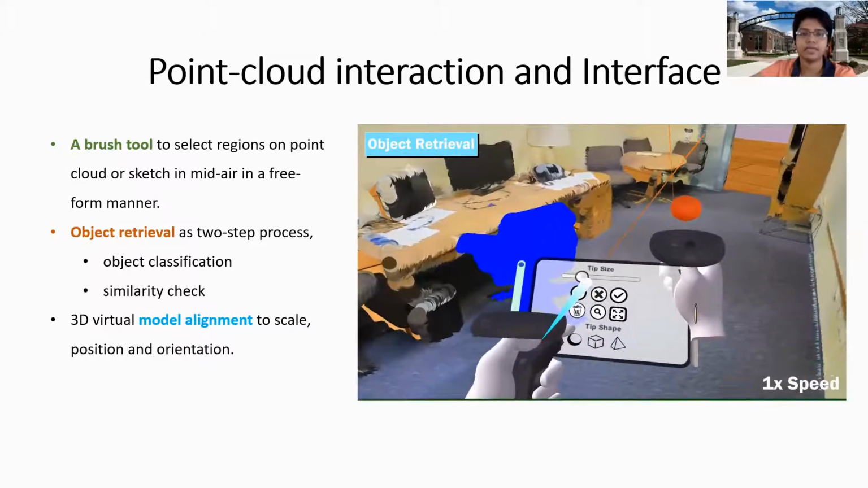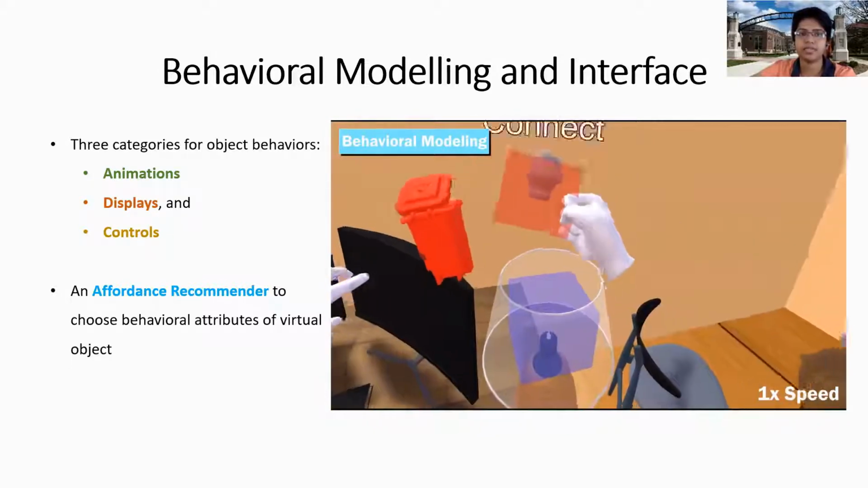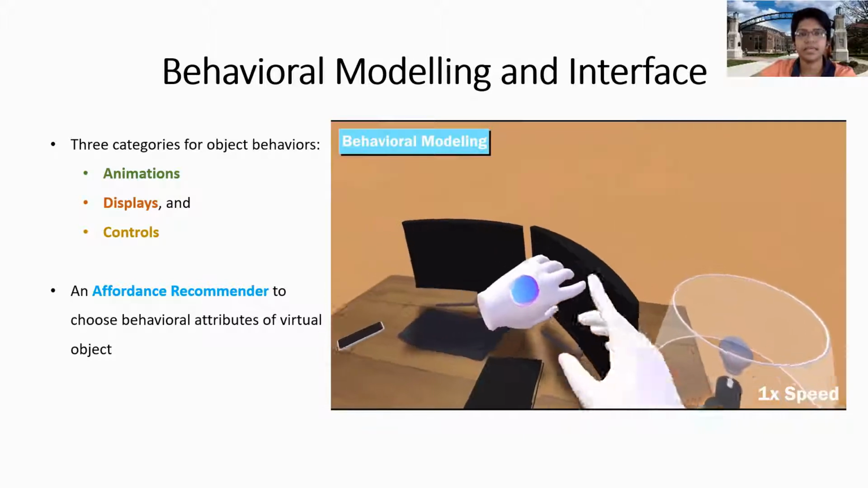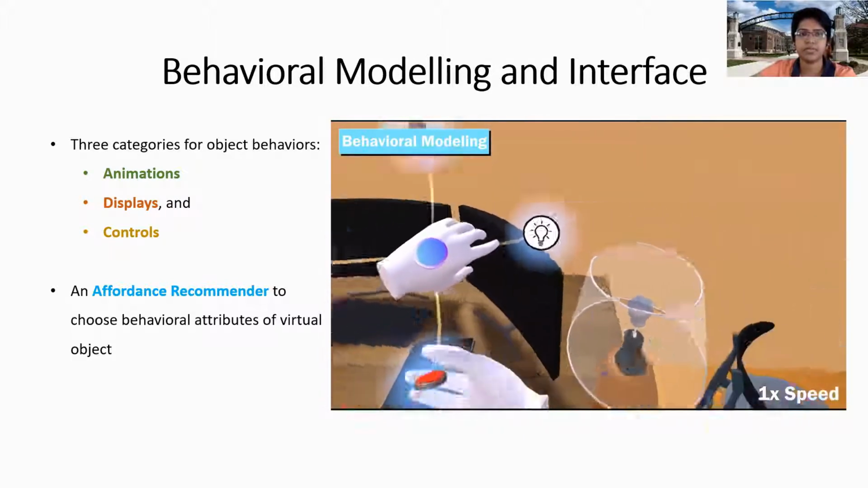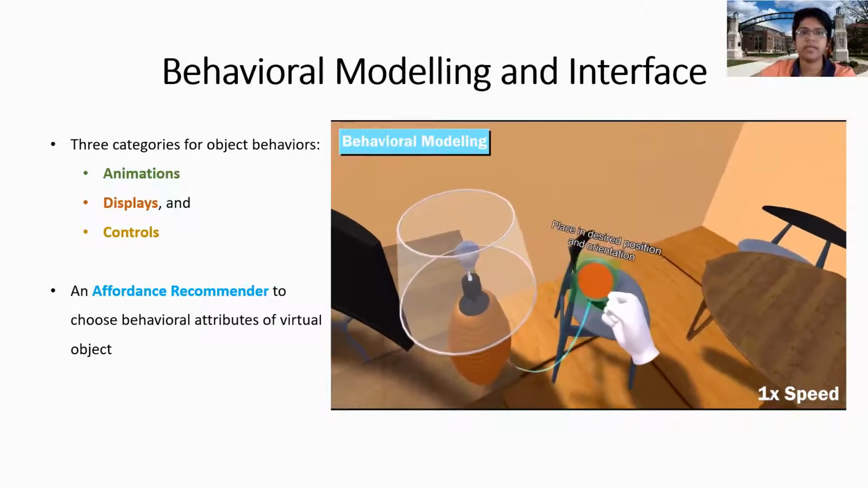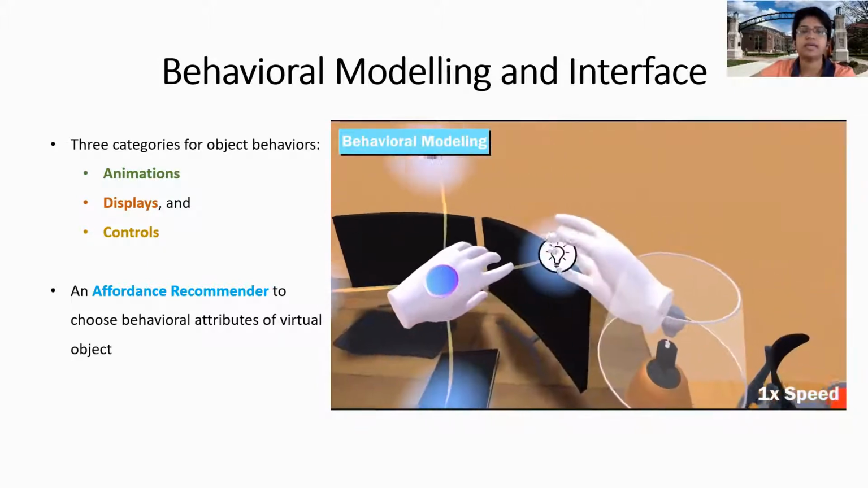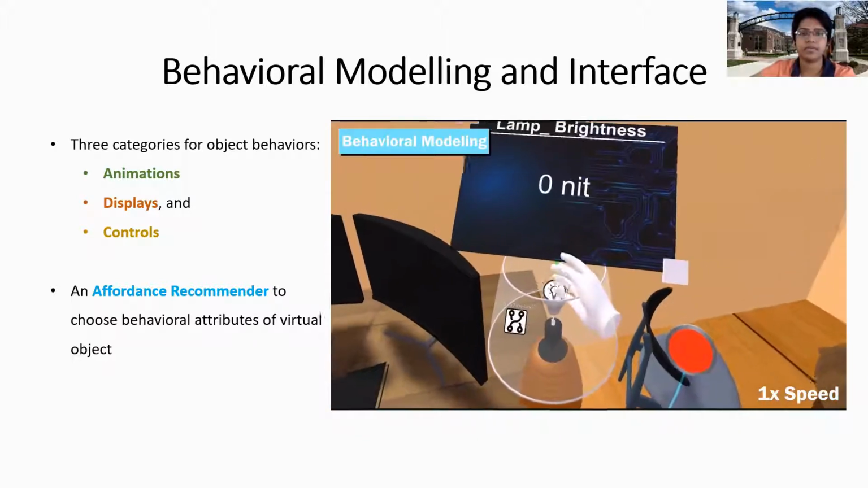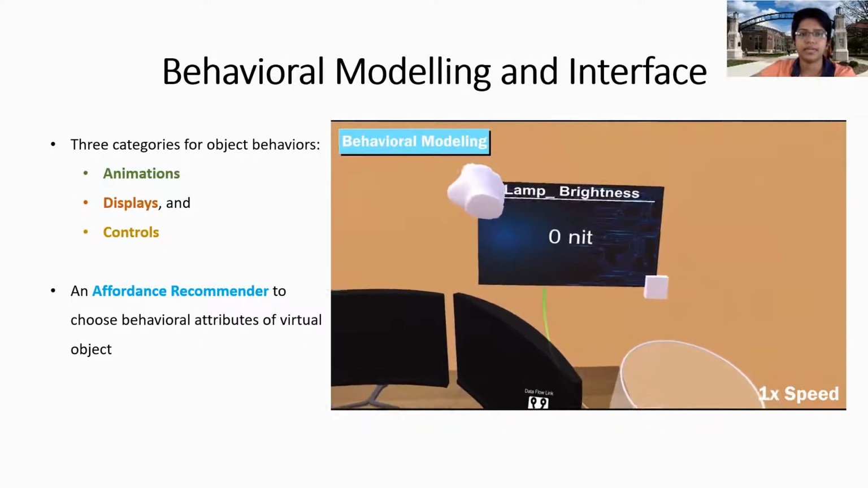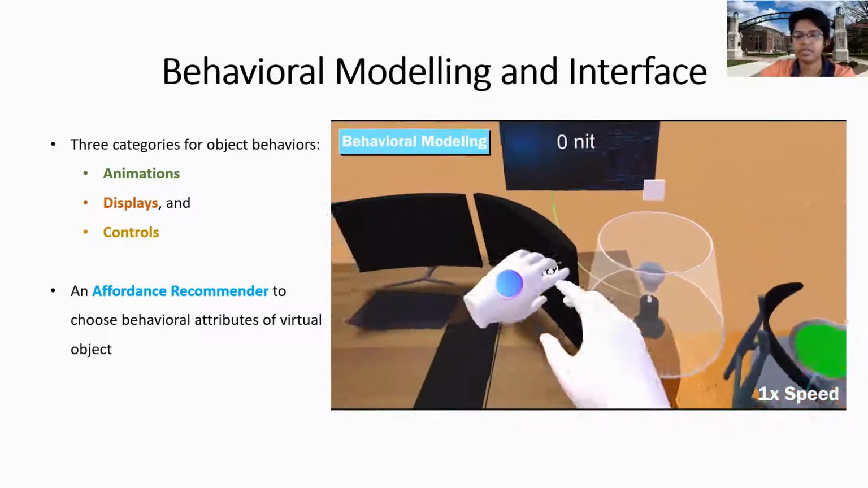After the retrieval process is complete, users can attach affordances to virtual objects to make them interactable. We define the intrinsic behaviors of virtual objects to be grouped into graphical animations in terms of motions or effects, panels used to display properties of virtual objects, and control widgets to manipulate values or trigger events. Using an affordance recommender, users can attach one or more functions to the virtual objects.